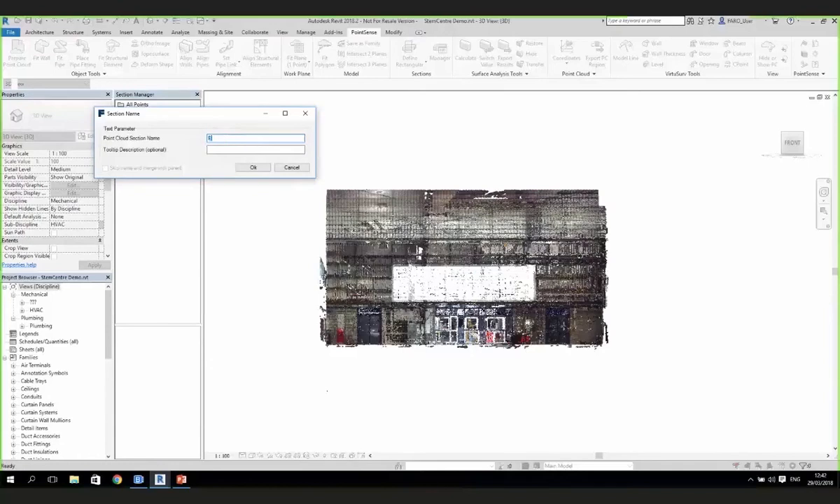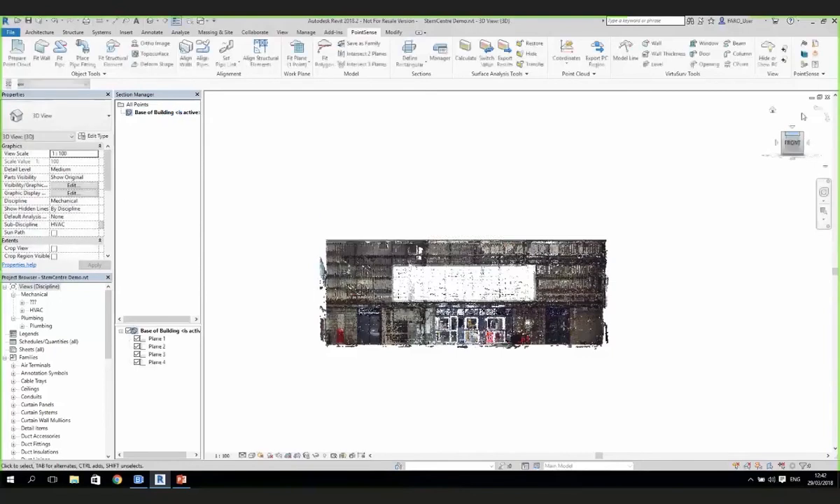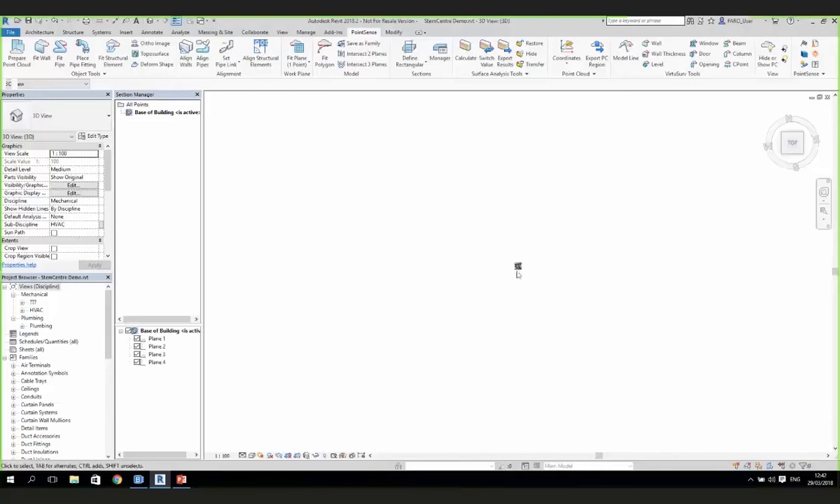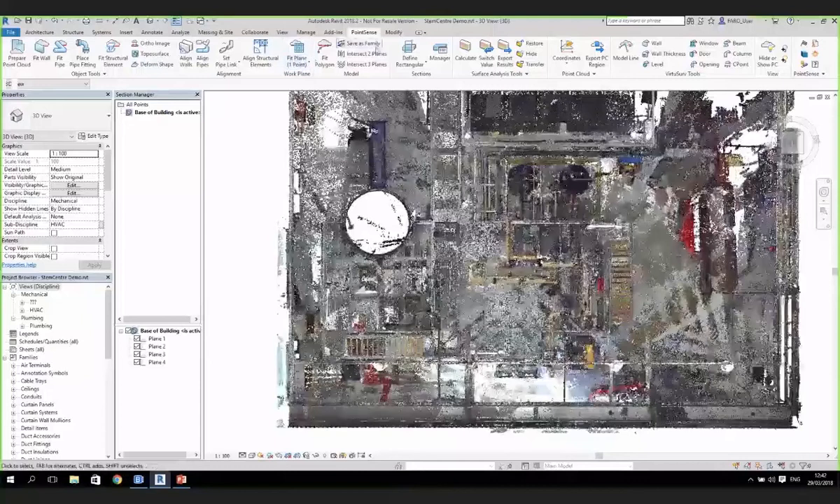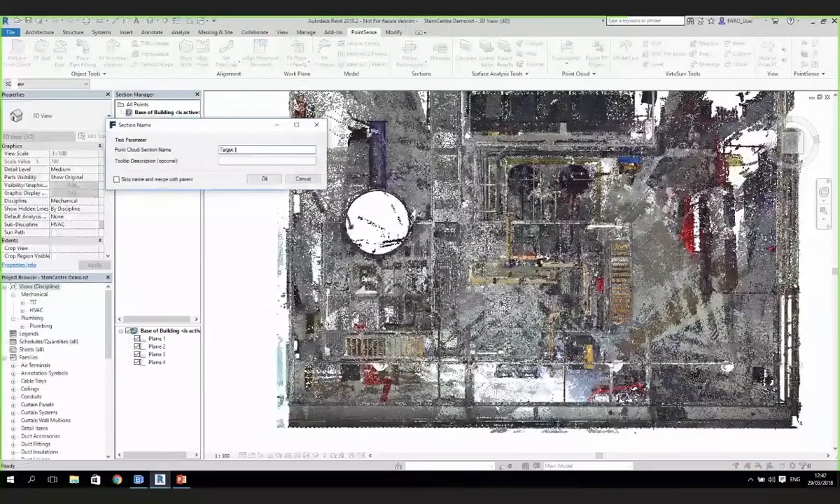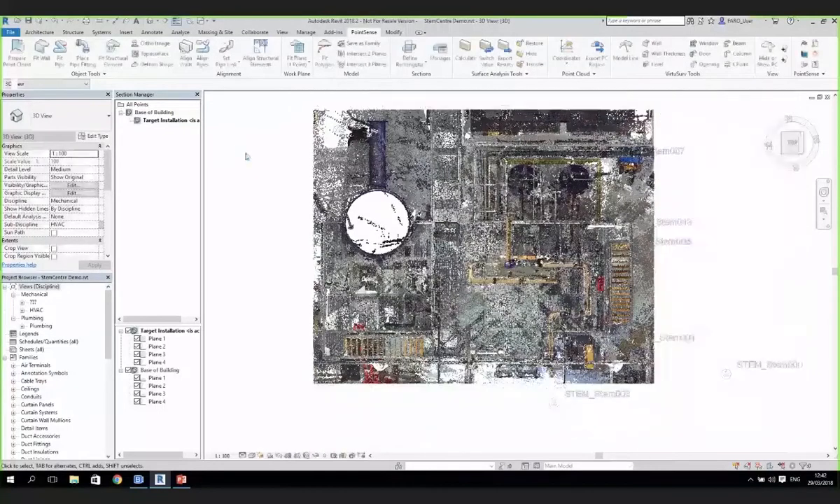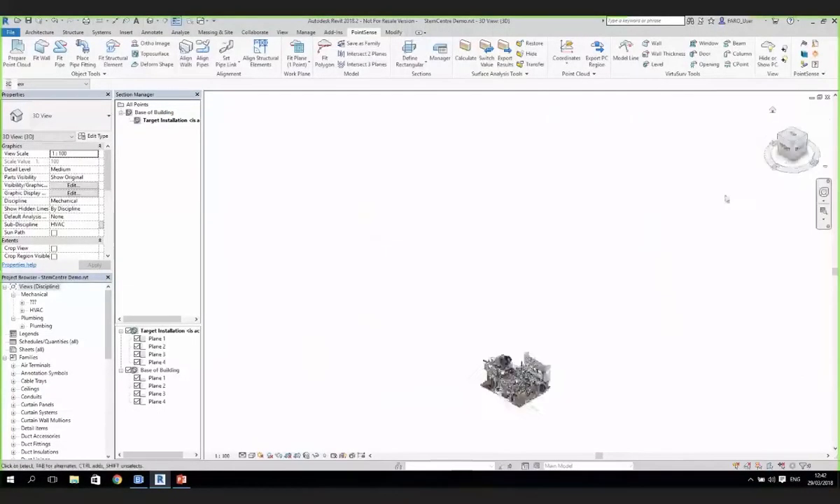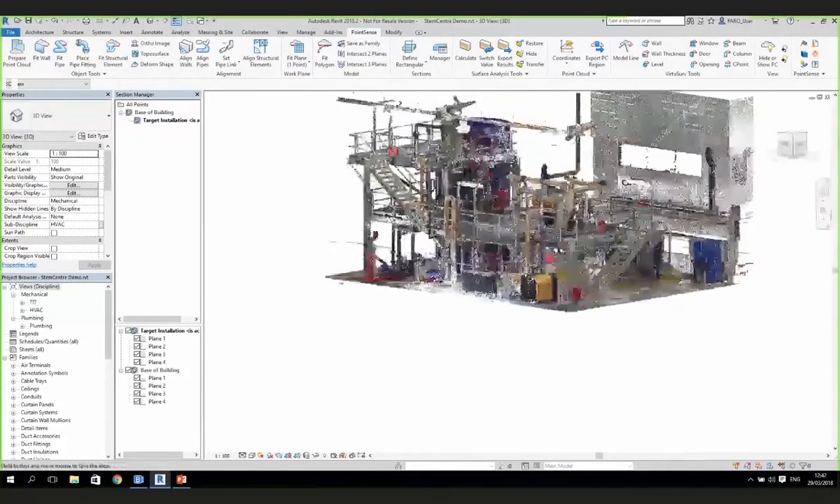okay, we can save this as base of building. It's adding into the section manager this hierarchical kind of breakdown of what we are creating. So within this base of building crop, I can now go and create another crop of the target installation. Okay, so we're constantly cropping down these areas, and then what we can do is we can move backwards and forwards between them without having to sort of hide or show the point cloud or anything like that. We can very quickly get back to something that we want to model.